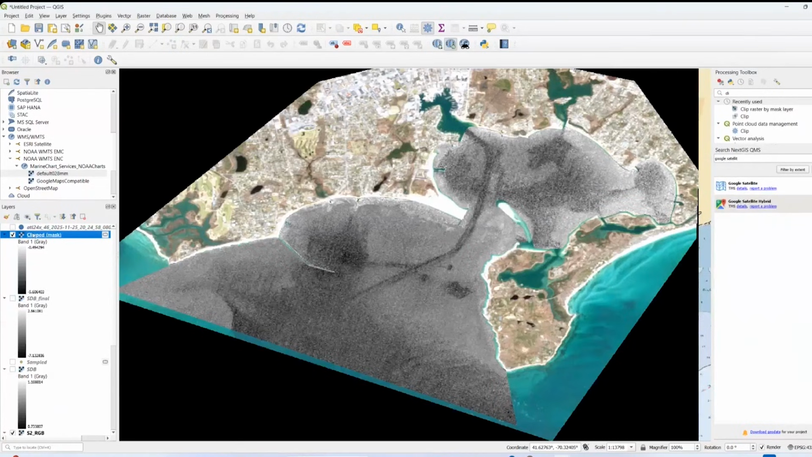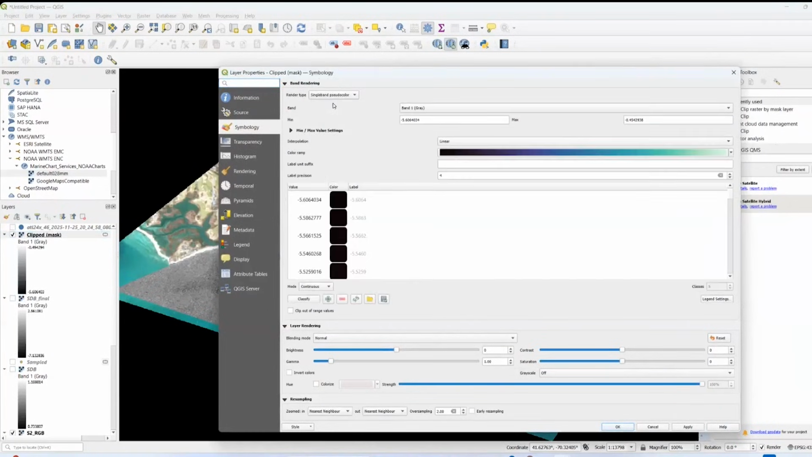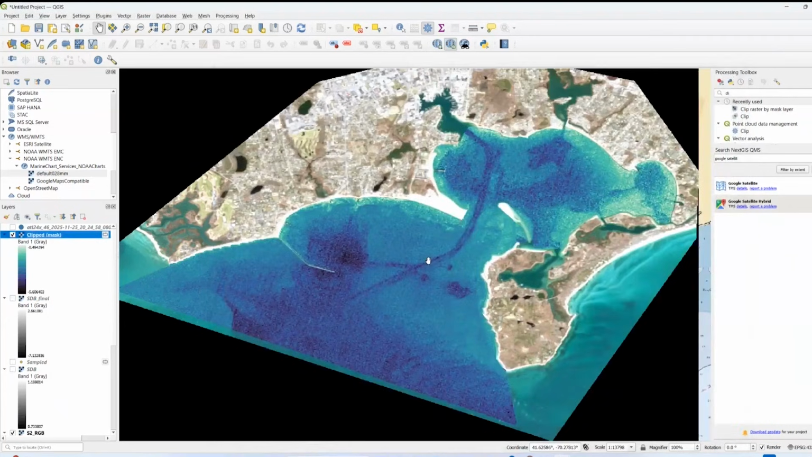And if I want to change the symbology, I can double click it. I can change from single band gray to single band pseudo color and just pick out a color ramp. I kind of like this one. This one looks kind of like bathymetry. And go ahead and apply and close. And so now I've got a bathymetric DEM for this project site.